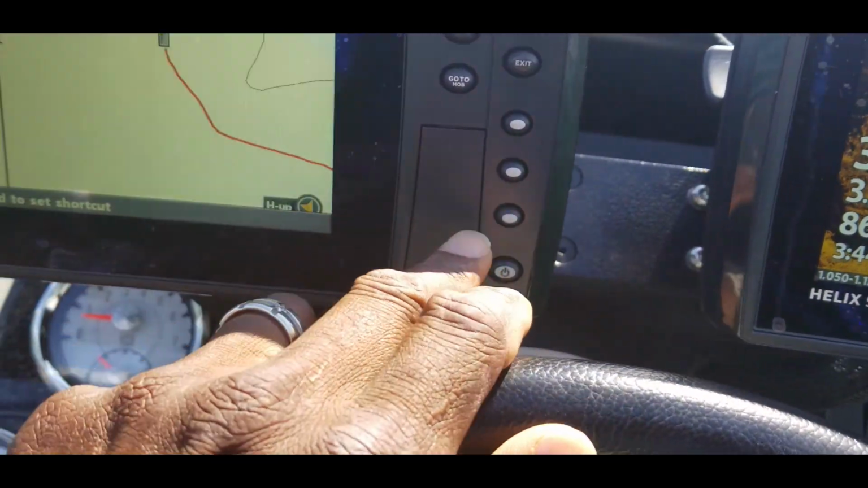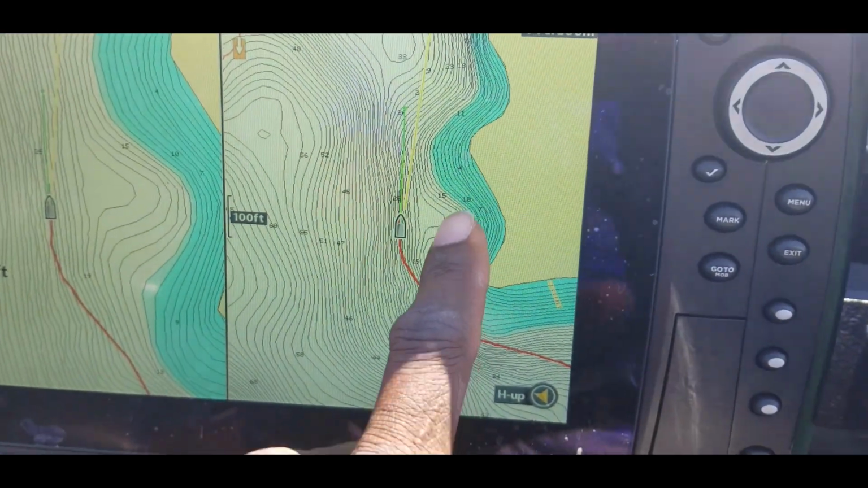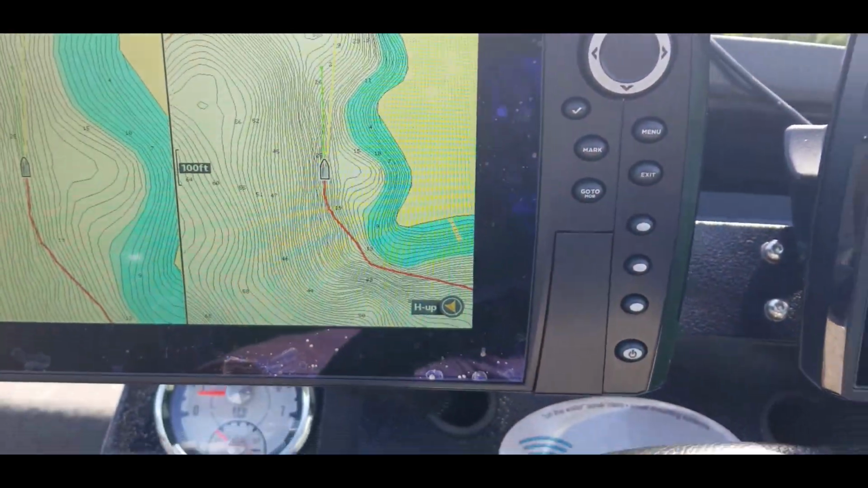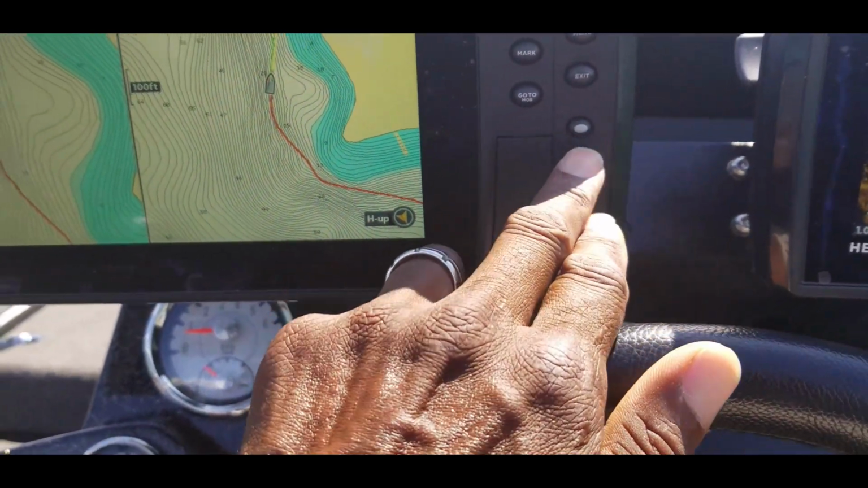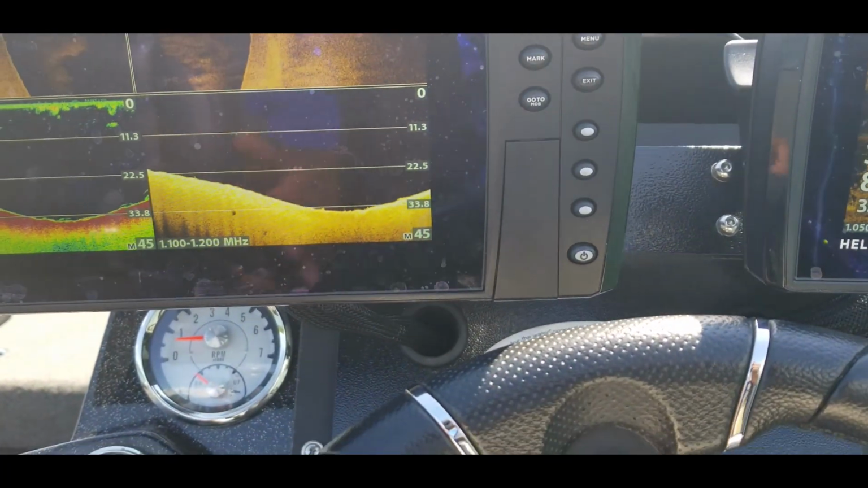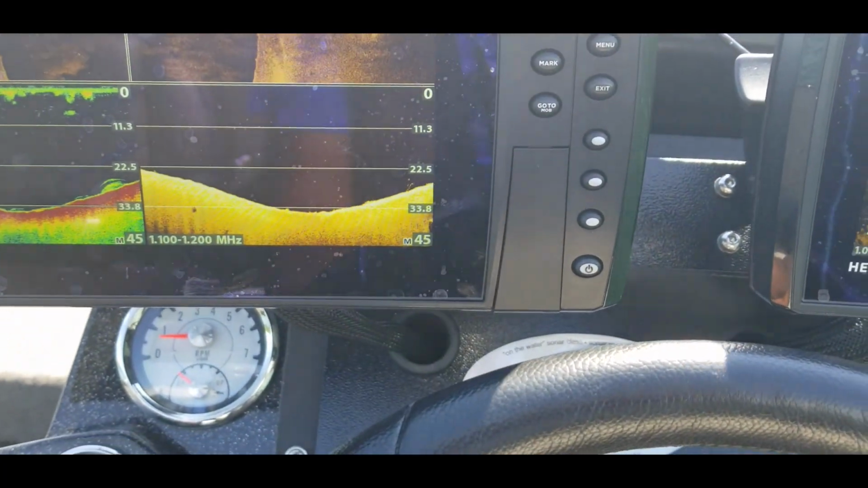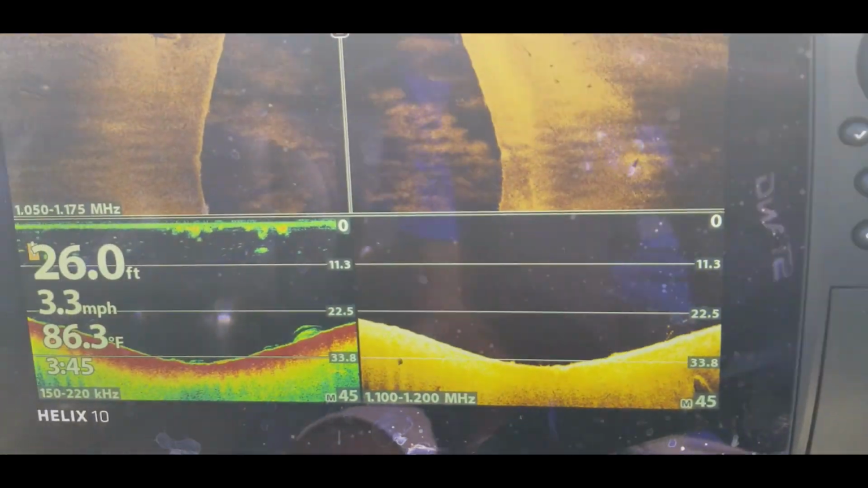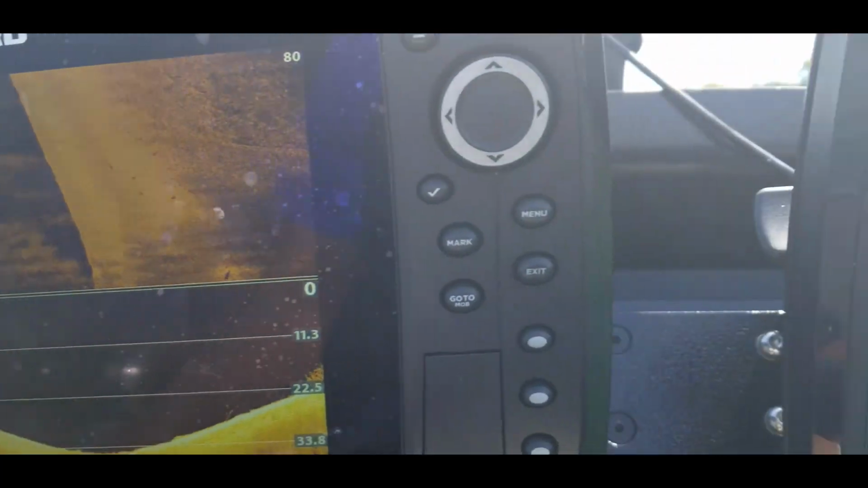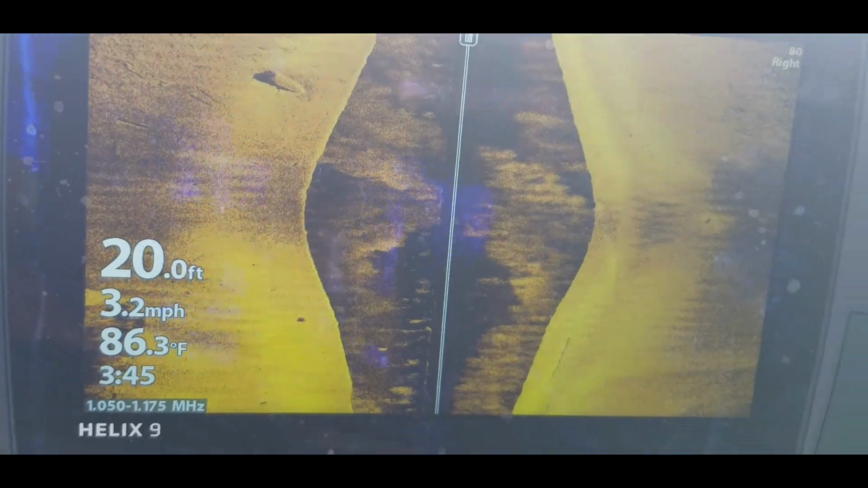And let me just go back to the mapping real quick. All right, so that is the point that we just went across right here. Coming up on another little point. It doesn't look like too much of anything, but something to keep in mind, guys, is a lot of points like that that don't look like too much of anything, you'd be surprised at how many I have come across where there will be a lot of submerged rocks or laydowns on a point like that. So I can kind of see something coming up right here. Not sure what that is. Oh, actually that looks like just a submerged log under the water.